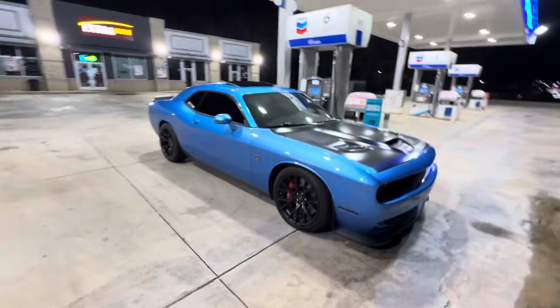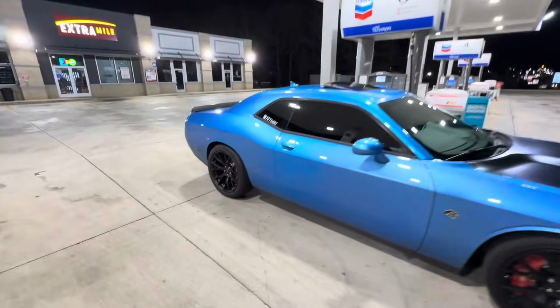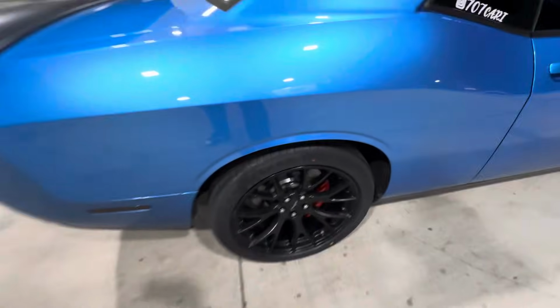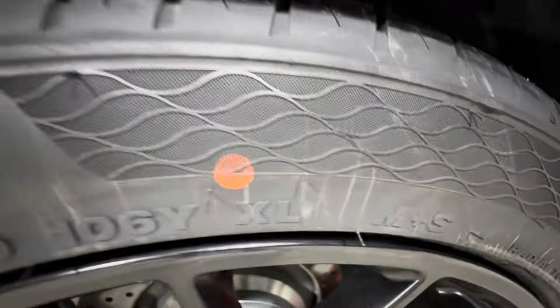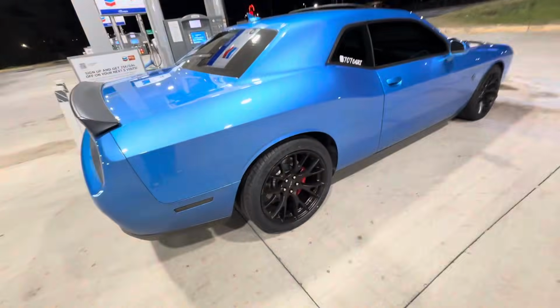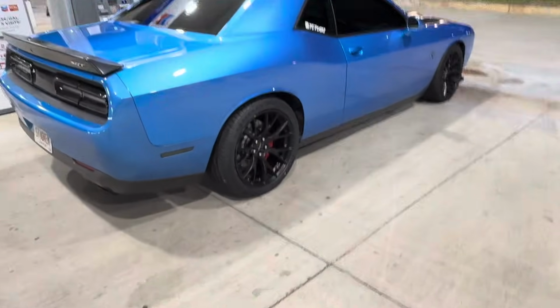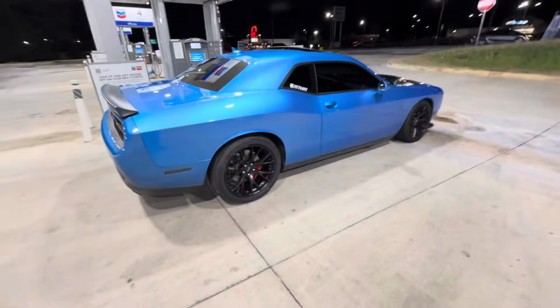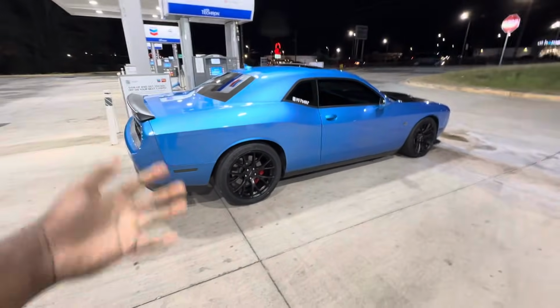We're on the outside right now, and the only reason I'm outside, bro, is because I wanted to show y'all something that I did today that I didn't want to do. But as y'all can see, y'all know you get tired when you see these marks right here. I'm brand new, you feel me? Put it in your hand. Brand new tires on the back, cuz I had some 305s that ain't work, bro.